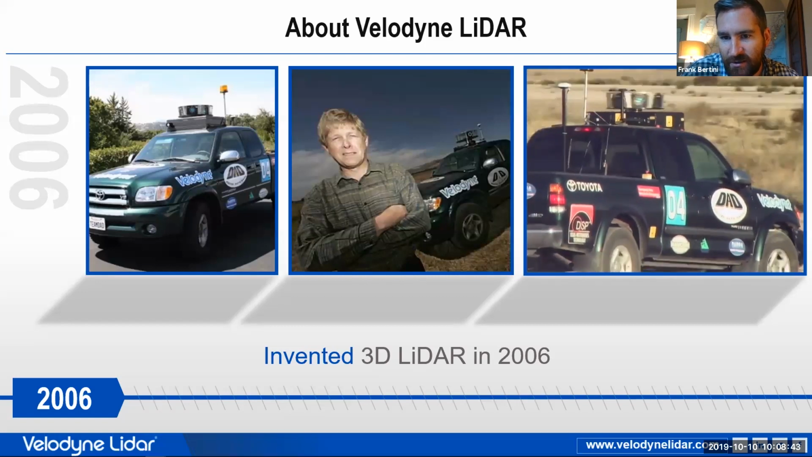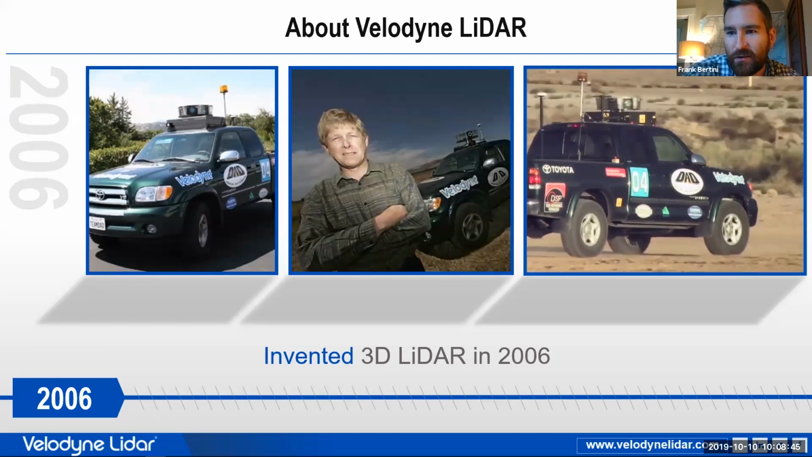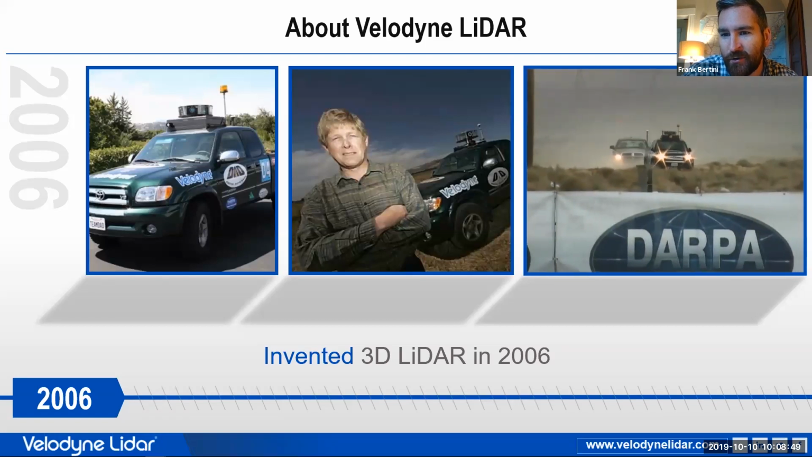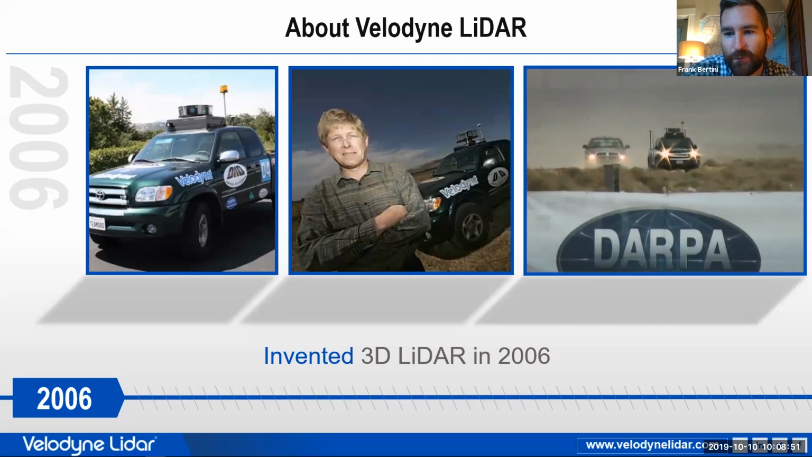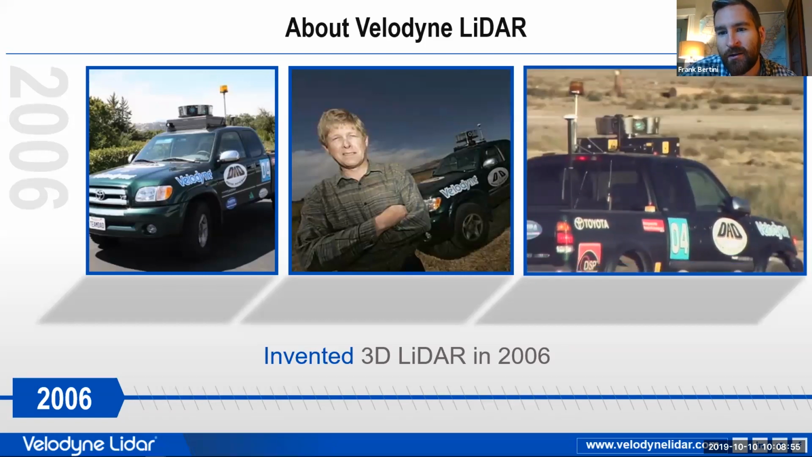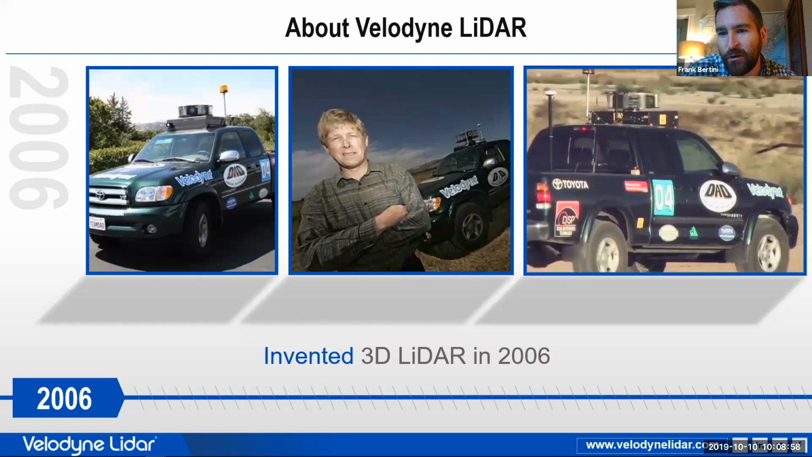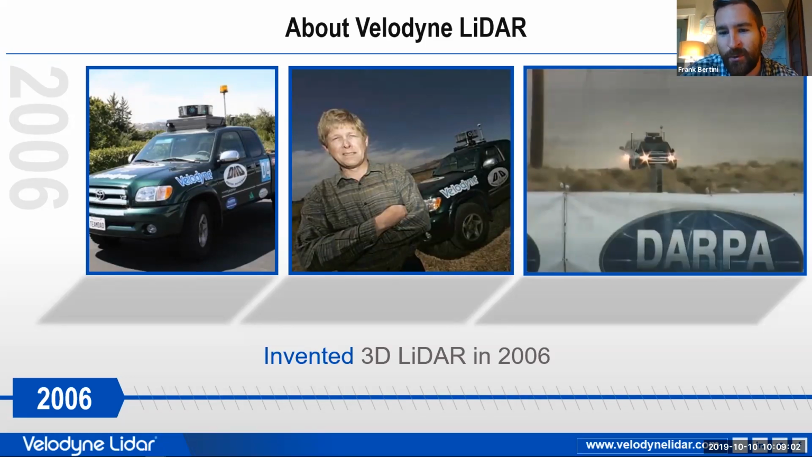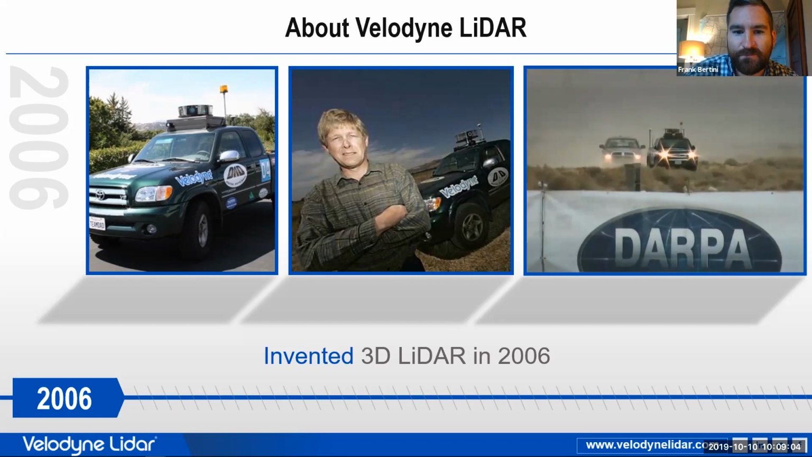So in 2006, LiDAR was invented. See, it's quite a large device compared to what we see today on our small drones, but this first one I think was something like 110 pounds. The motor used to spin around was bigger than the actual sensor device. So we've been able to miniaturize that quite a bit over time.